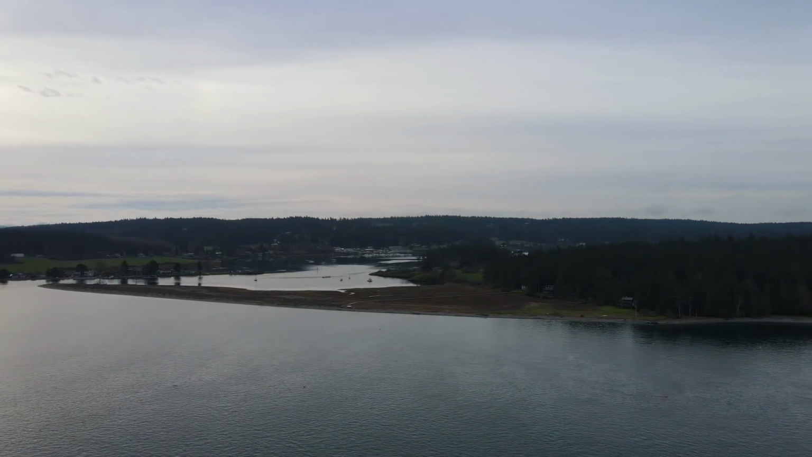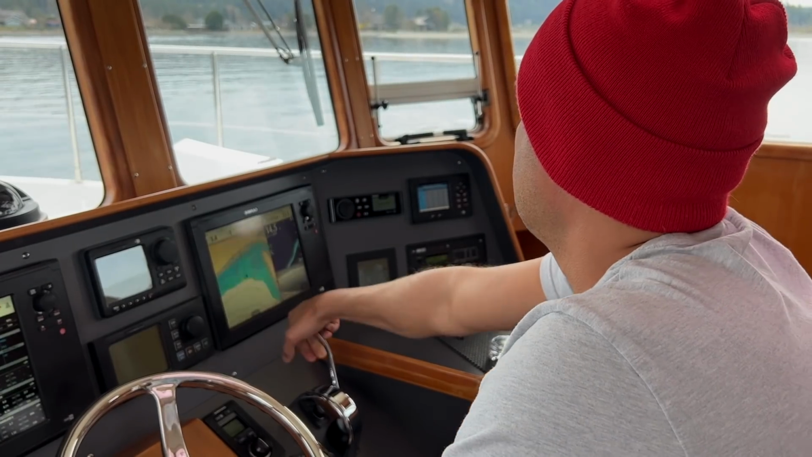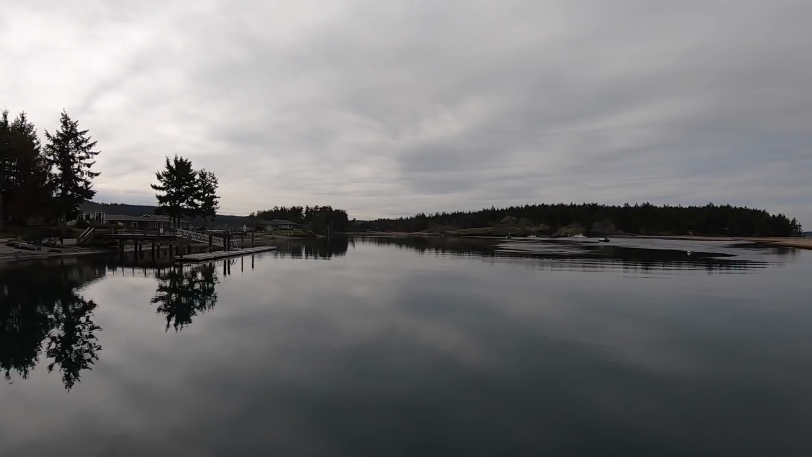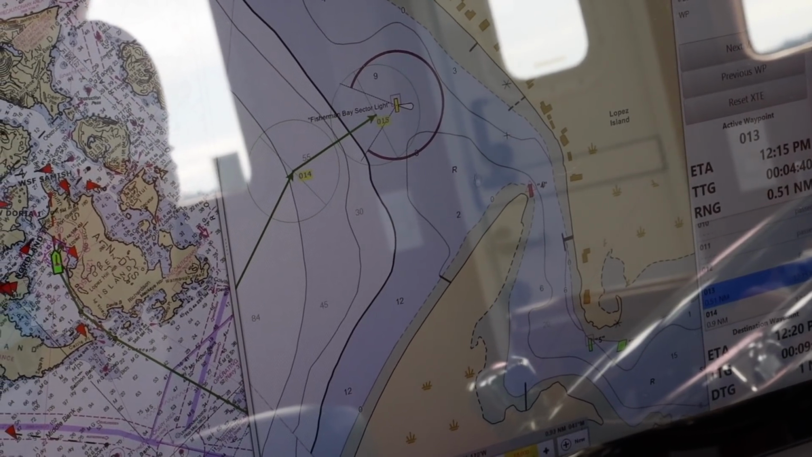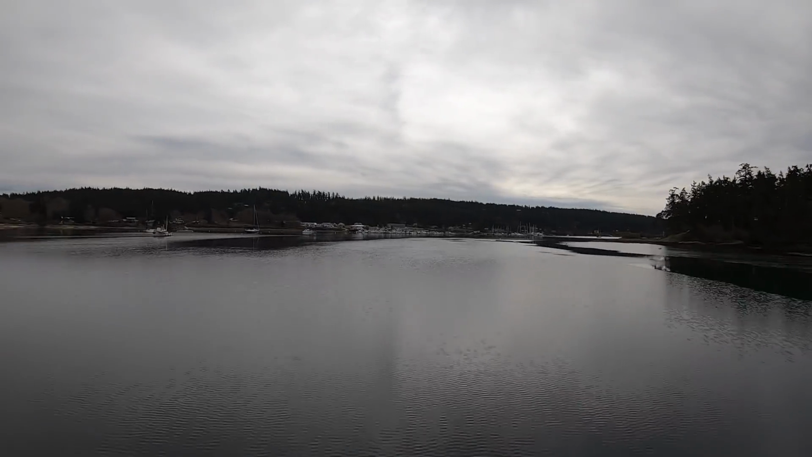Arriving in Fisherman Bay can be tricky if you don't time your arrival just right. The rocky entrance is super shallow, with only about 4 feet of clearance at mean low water. So we're arriving with an increasing tide to give us another 5 feet or so to ensure we can slip into the bay, where we'll have another 8 feet of clearance while at anchor.